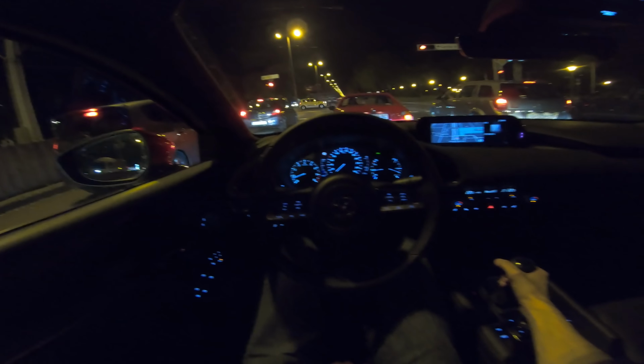Of course, if you feel young, this car might be for you, but definitely young people are going to be enjoying this. So I think 25, 30, 40 is what Mazda is looking at. That's their main audience.